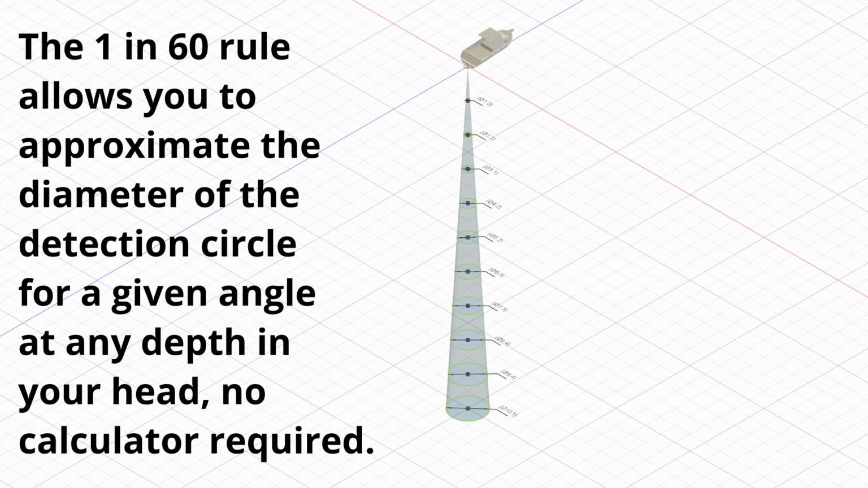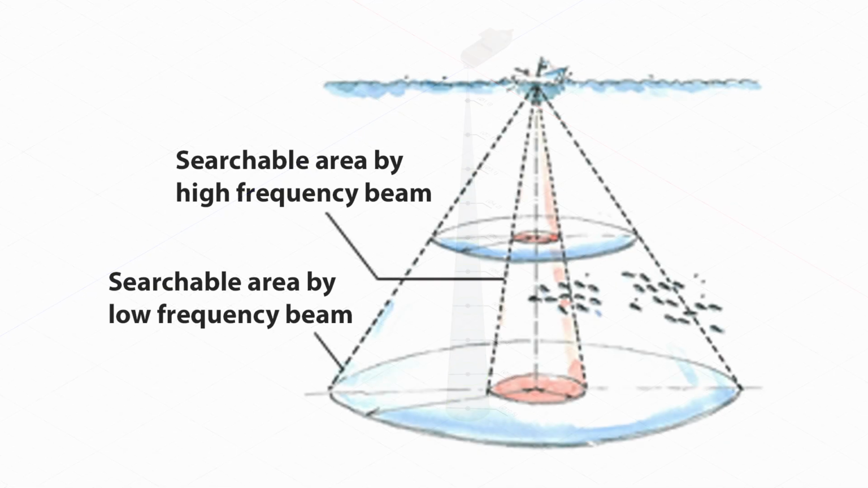If you want to get an approximate size of the cone at the seafloor or at any point on the way down, the 1 in 60 rule will give you a rough approximation. Units don't matter, the rule works the same whether you're dealing with centimetres, metres, feet or nautical miles. A 10.5 metre circle at 100 metres deep doesn't sound too bad.